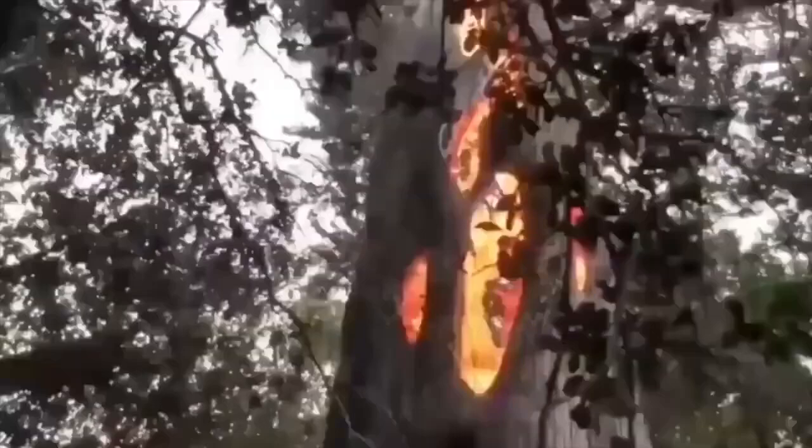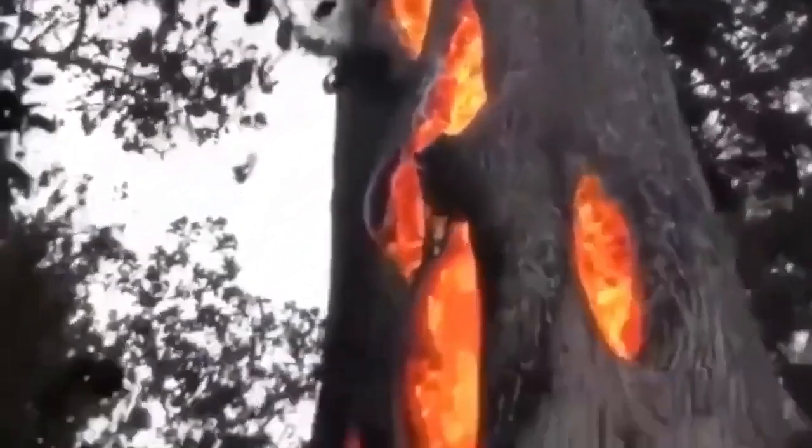Or if you're feeling mystical, maybe supernatural beings sparked up this awesome fire for their own bonfire. What do you think? Leave a comment below and share your thoughts.